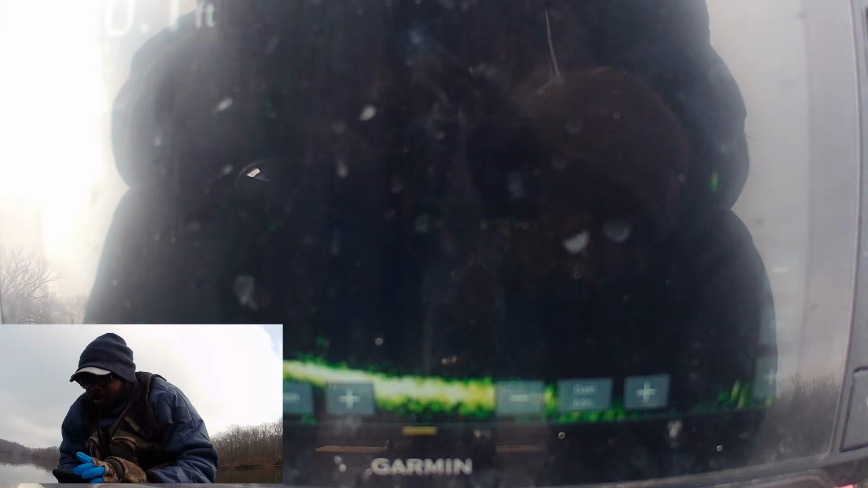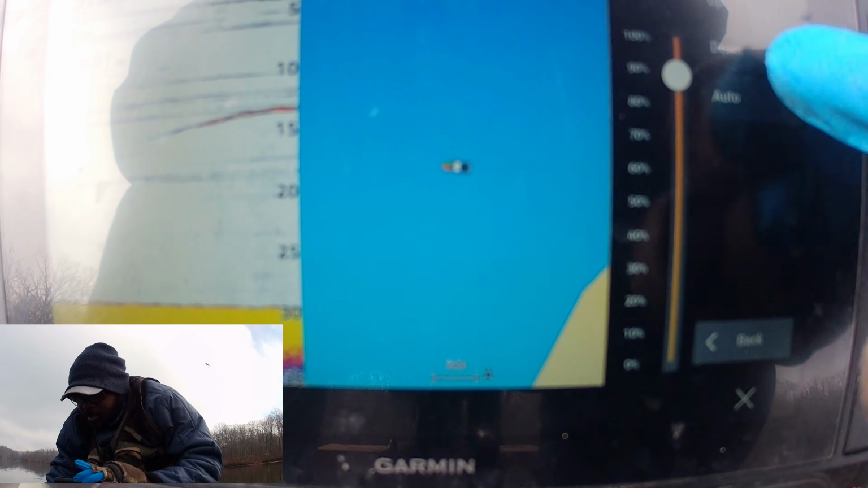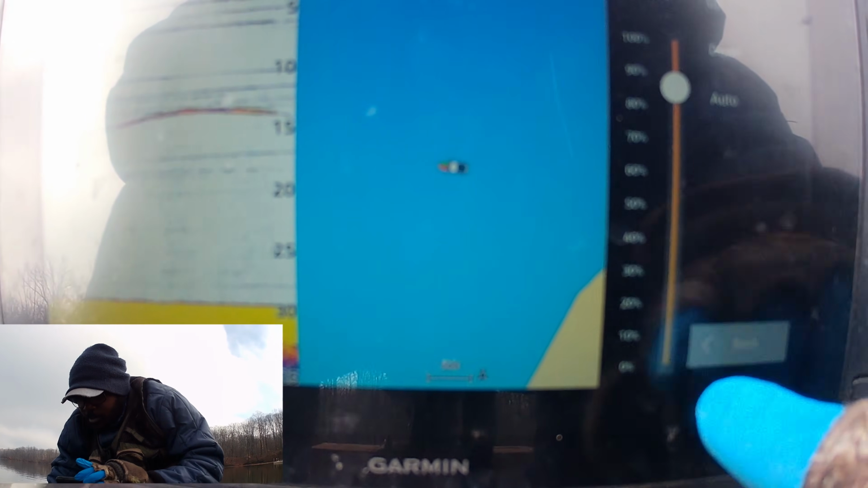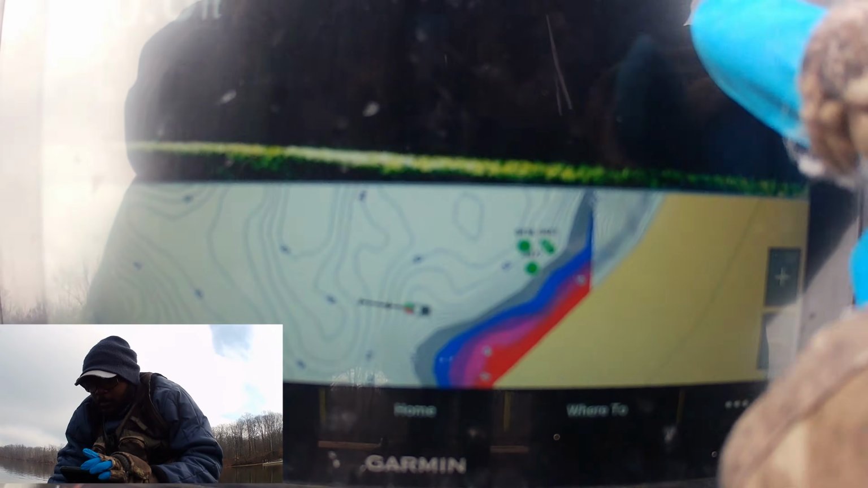I really don't care about how pretty my screen is. I like to see the reaction of the fish. So I really can turn that backlight down just a little bit. Kind of blue some things up a little bit. Let's go back and back. Okay?